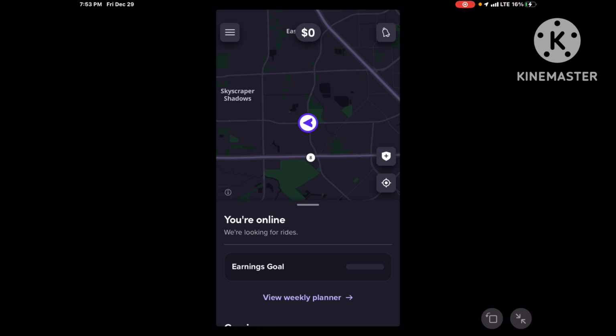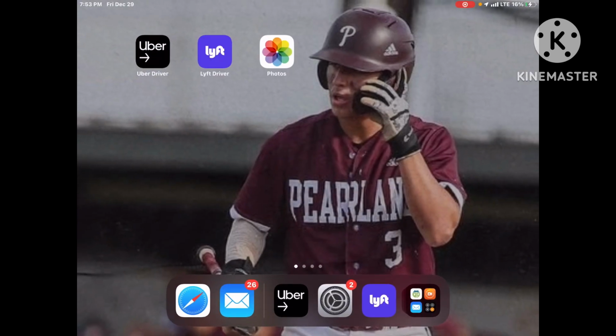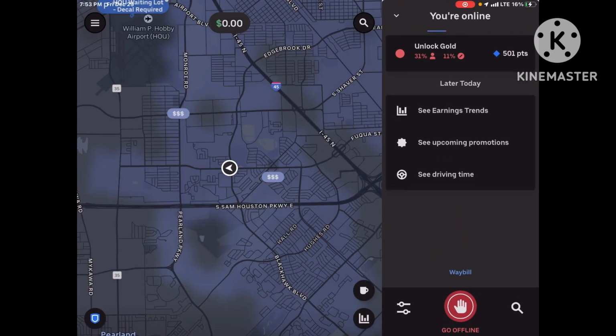One thing I wanted to ask you guys is, do you see a difference in quality of riders from one app over the other? I'm starting to see a difference in the quality of riders. One has better. I don't want to pinpoint which one it is. I just wanted to see if you guys have been noticing one app has somewhat better quality passengers. All right, because they can't all be ugly, right? It all depends on who you pick up. It's basically luck of the draw.